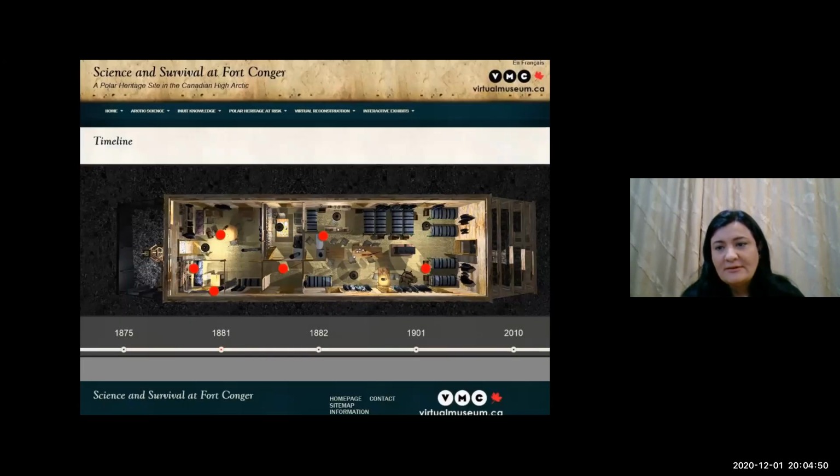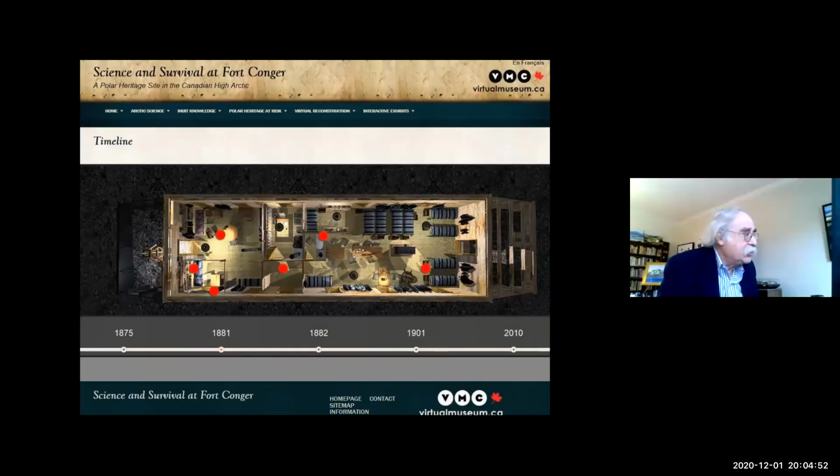Combining the two, we were able to do a reconstruction of the building.